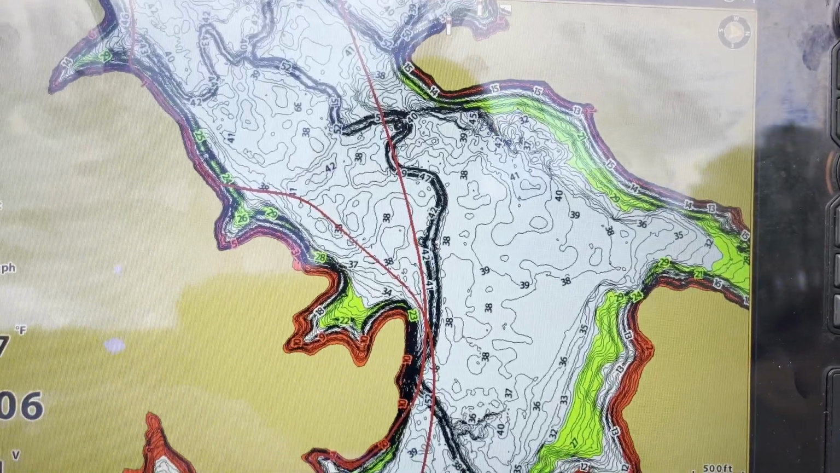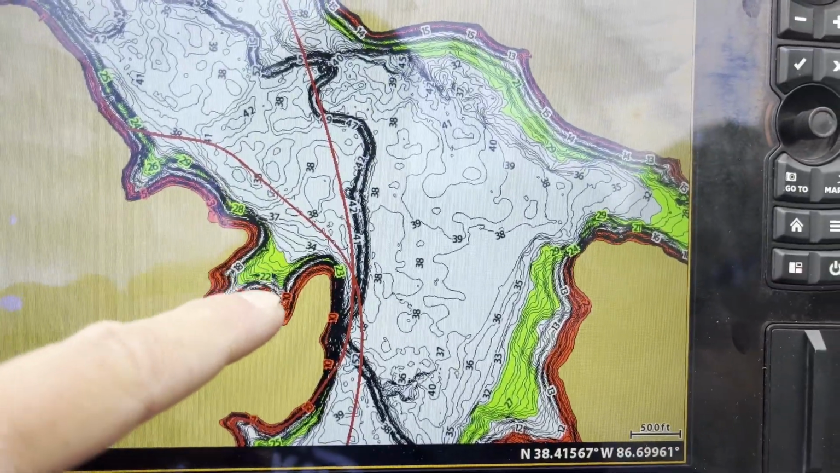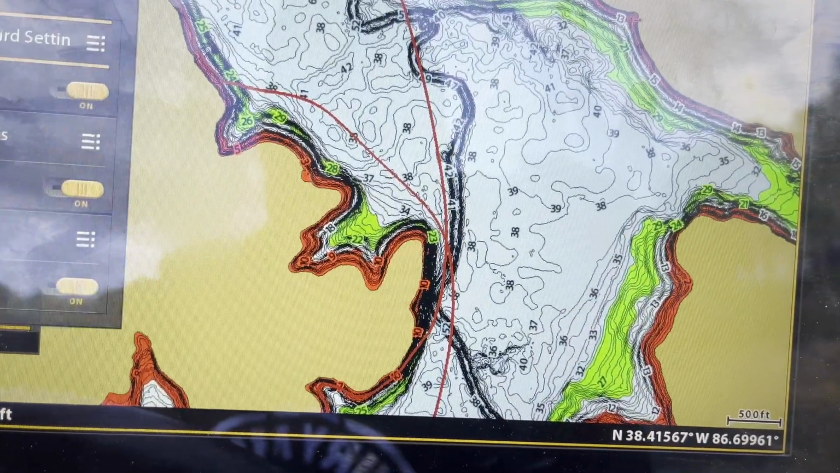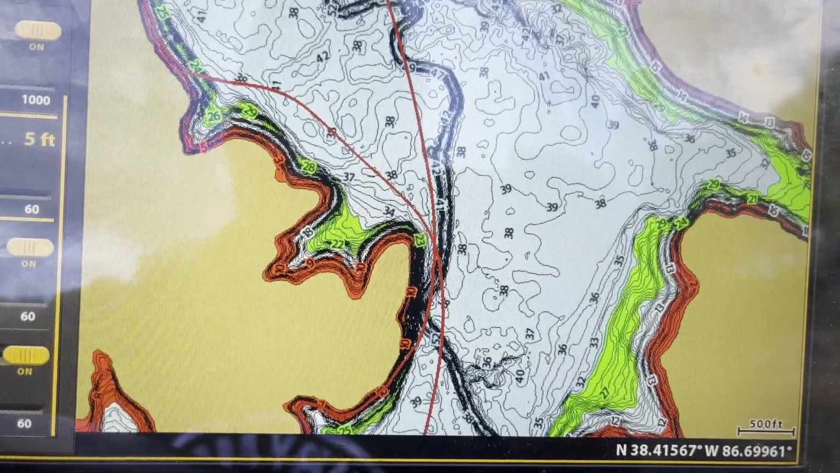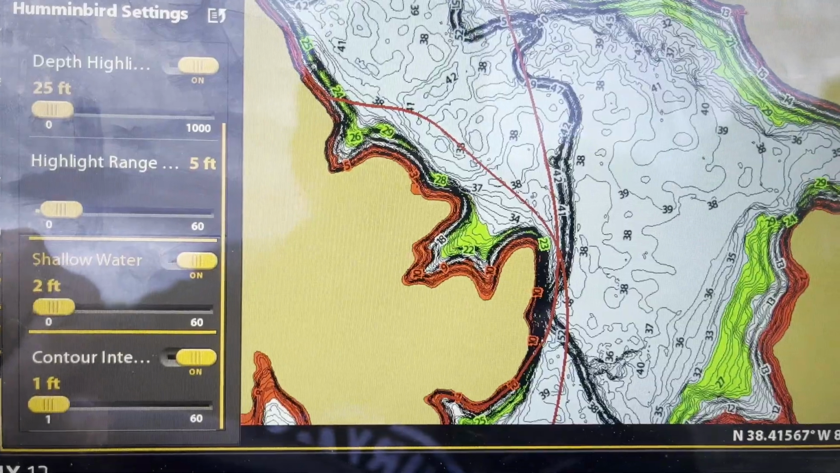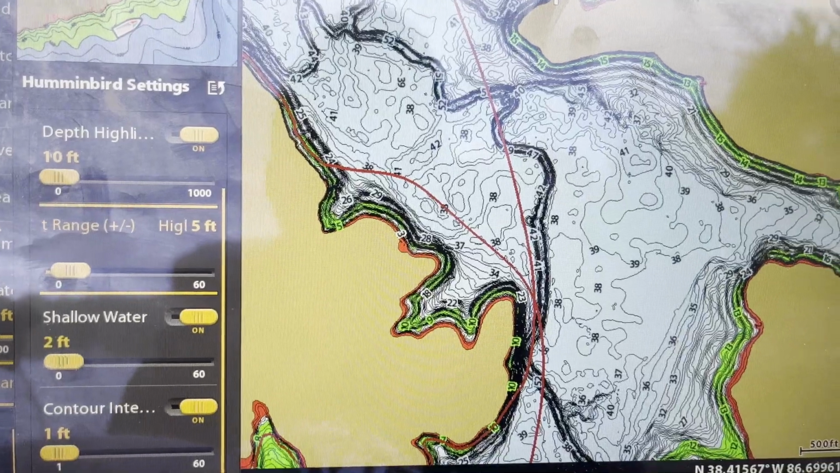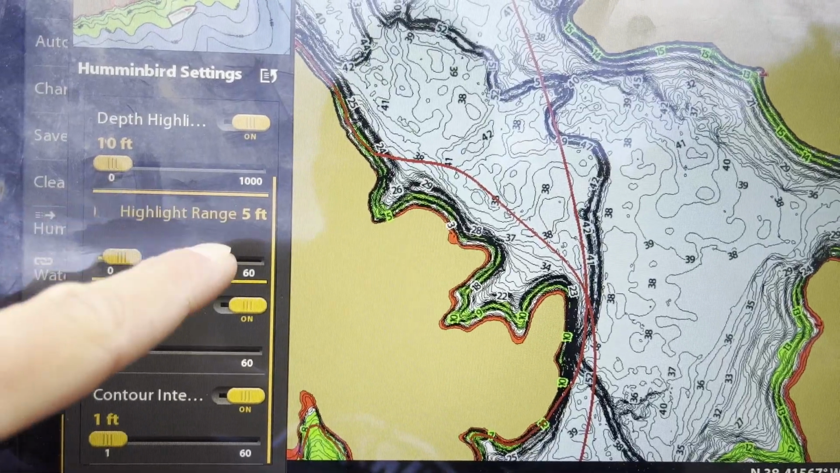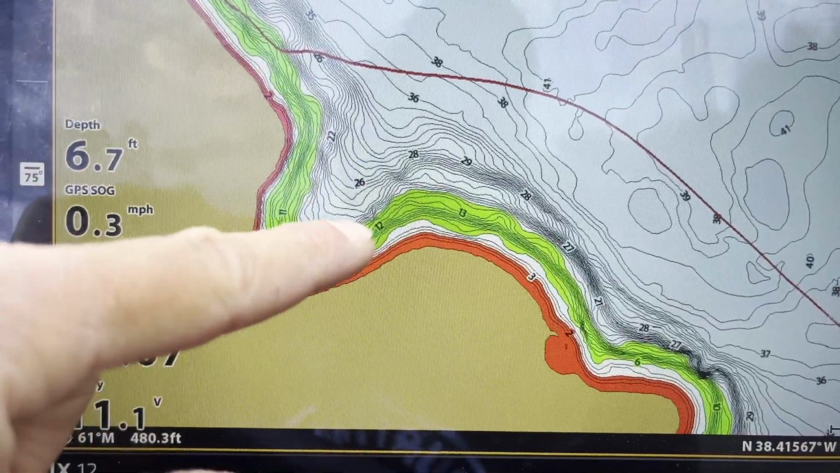Another thing with these Lakemaster chips and the VX chip, you can highlight different ranges. I can highlight a certain range as green, and I can also highlight the shallow water. Right now shallow water is set on 10 feet, but let's say I want to set that at 2 or 3 feet. Now this red will change to just 2 or 3 feet. Let's say we're looking for fish in 5 to 15 feet. It'll give us 10 feet plus or minus 5 feet. So if we zoom in here, we'll have that range of 5 to 15 feet.